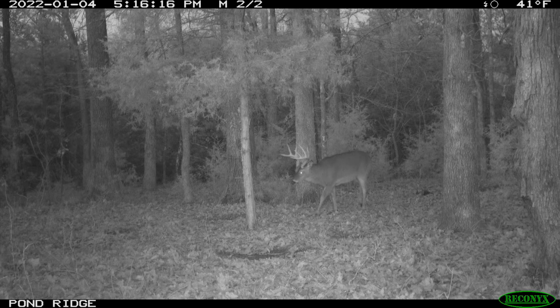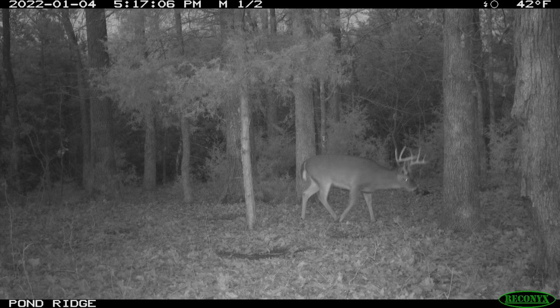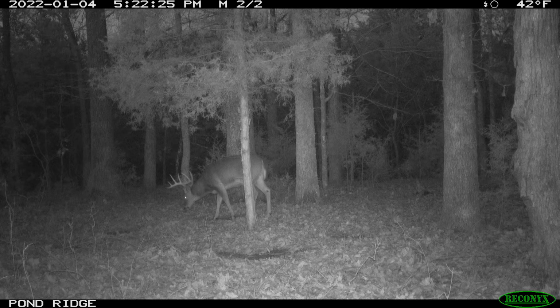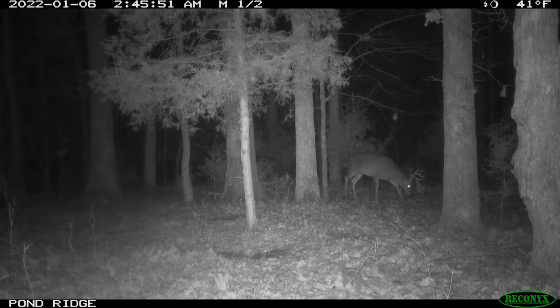And then we're back to January 4th. You have the 9-point coming in. You know, he's hitting the scrape. He's going to start coming back in regular January 4th. And you know, 522, that's legal shooting there. So we're getting this pre-rut phase in Alabama, and he starts coming back in. You'll start seeing him coming back in, start checking these scrapes.